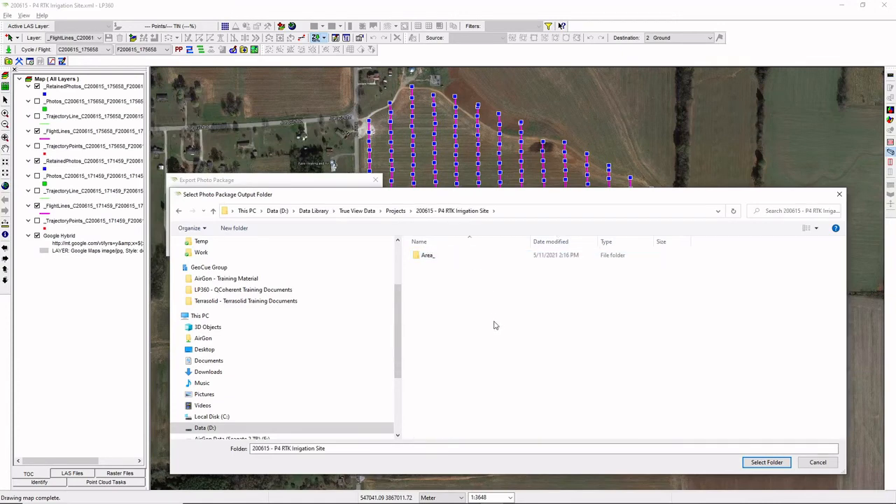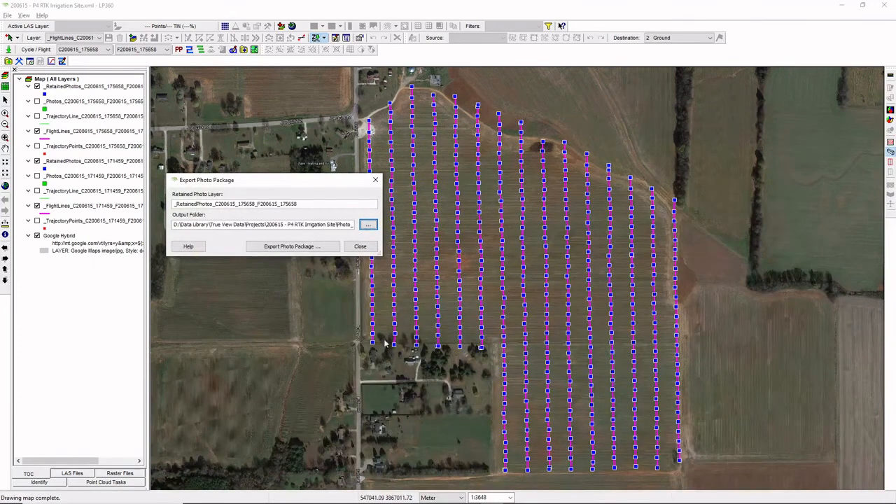I'm just going to go into here and create myself a photo package folder, and tell it that's where I want to put my photo package. So I'll go ahead and export that photo package from flight 658.